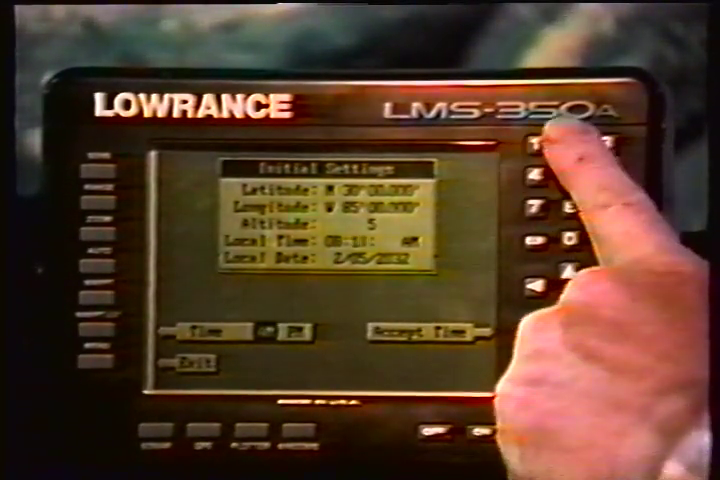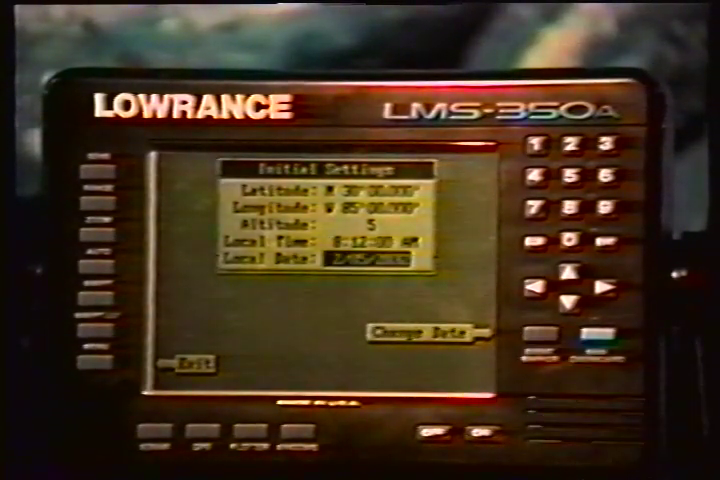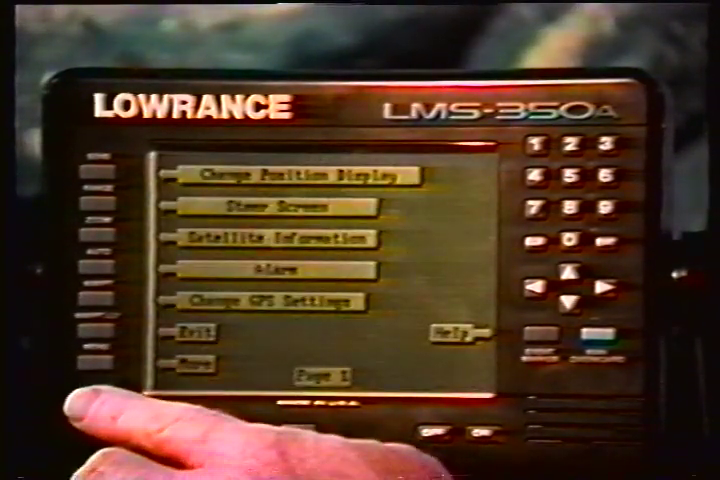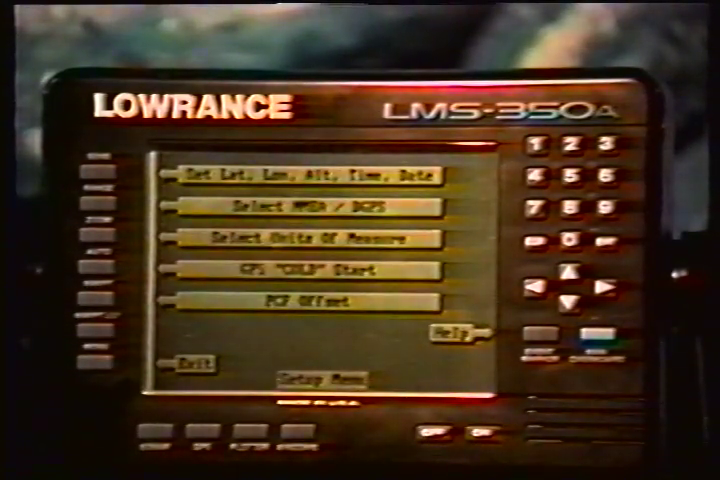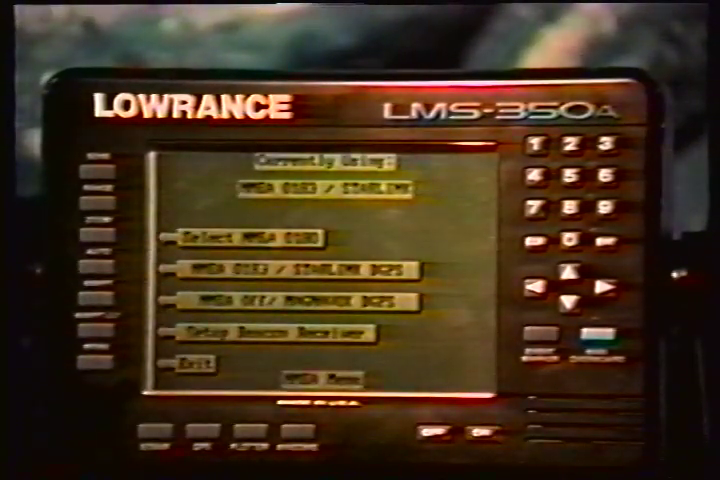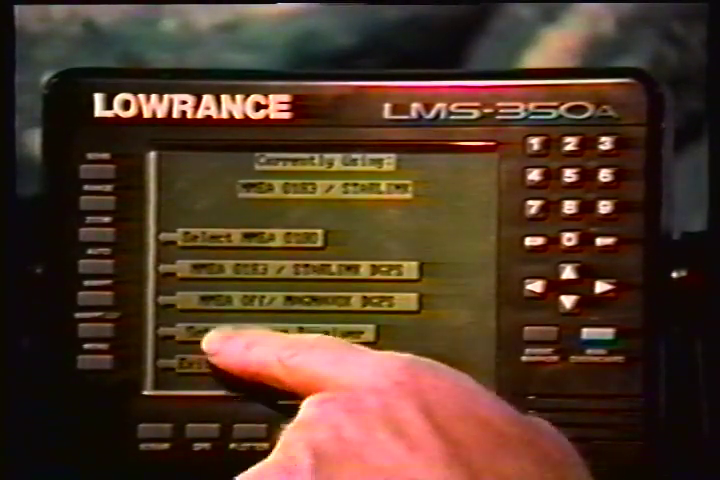Once you connect the wiring properly, the LMS-350A must be told which NEMA data format to use. Consult the owner's manual of the other equipment to see which format it needs, and then set the LMS-350A as follows. First, press the menu key. Next, press the key next to the Change GPS Settings label. Now press the key next to the Select NEMA DGPS label. The data format currently in use shows at the top of the screen. To change it, press the key next to the desired data output.